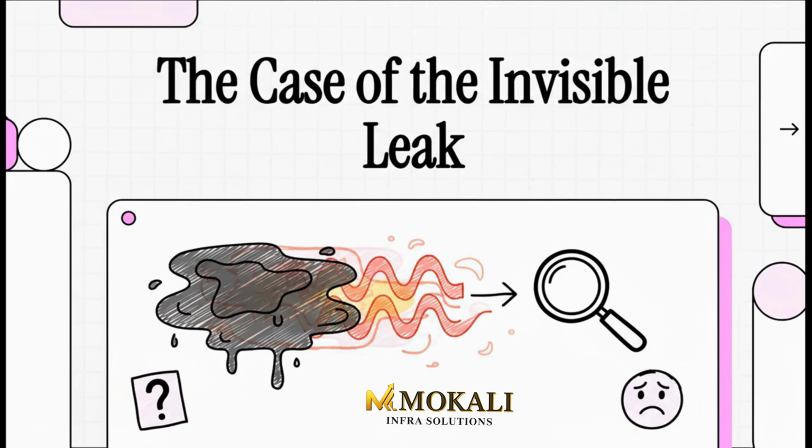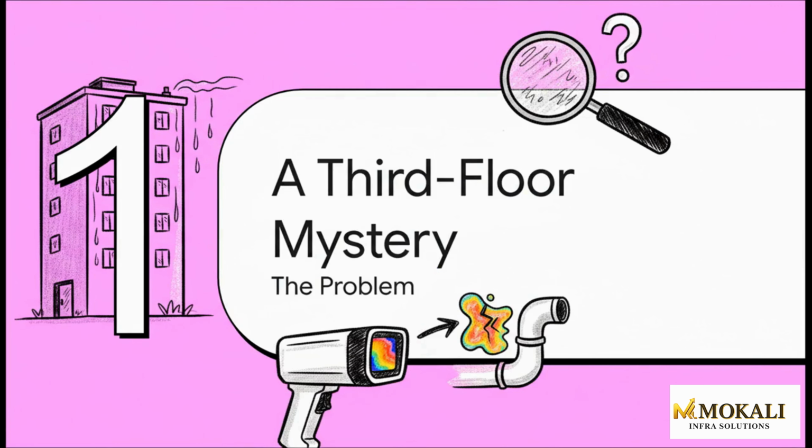You know that feeling, right? That mysterious damp spot that shows up out of nowhere, or that phantom drip you can hear but just can't find? It's the kind of problem that can drive you crazy because the real culprit is hiding right where you can't see it. Well, let's jump right into a real-world version of this.